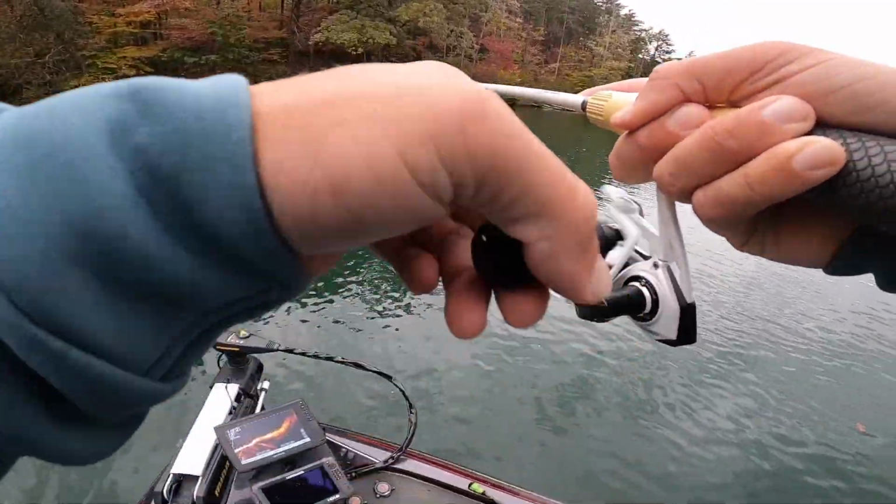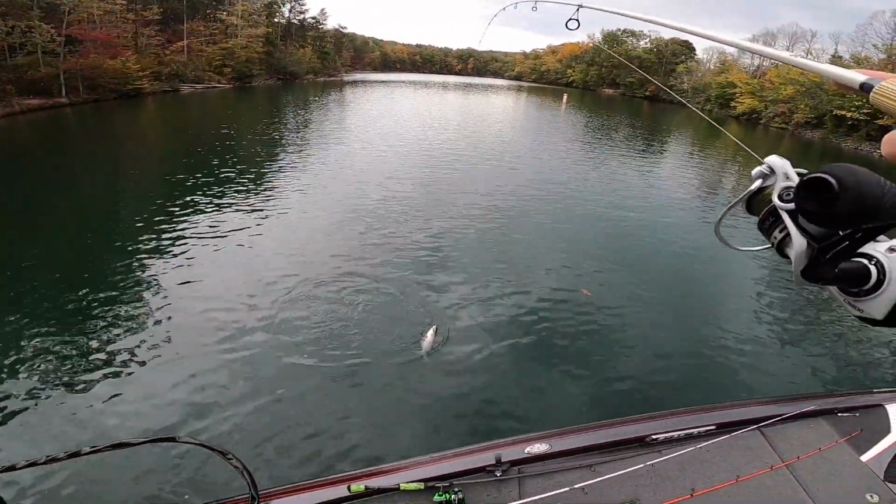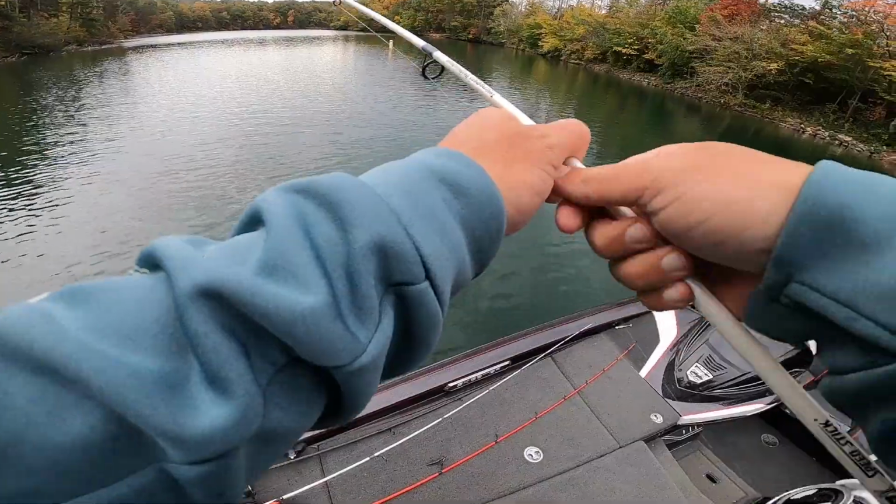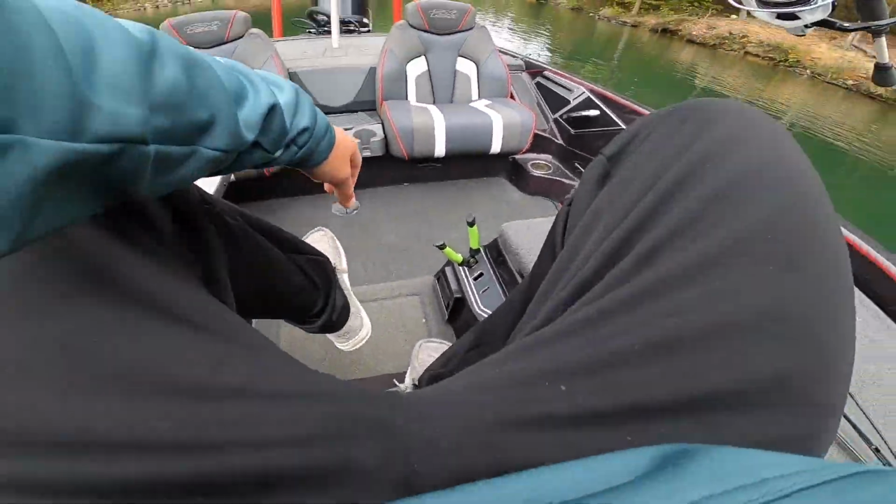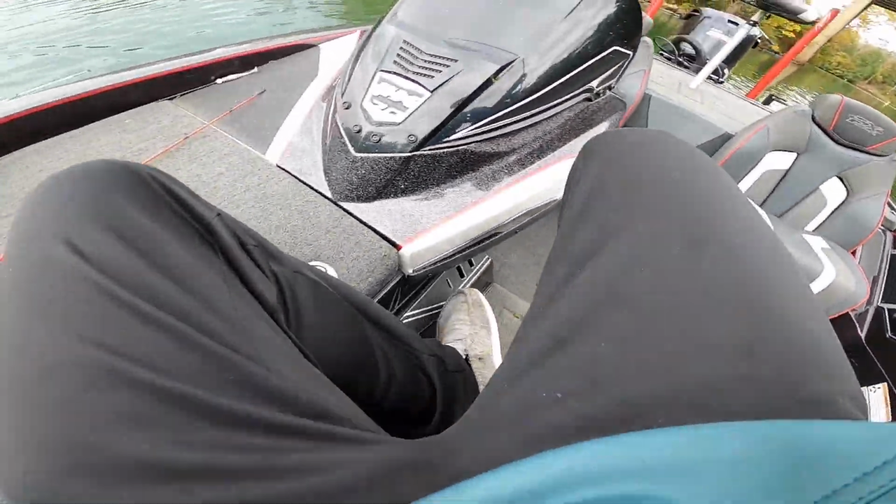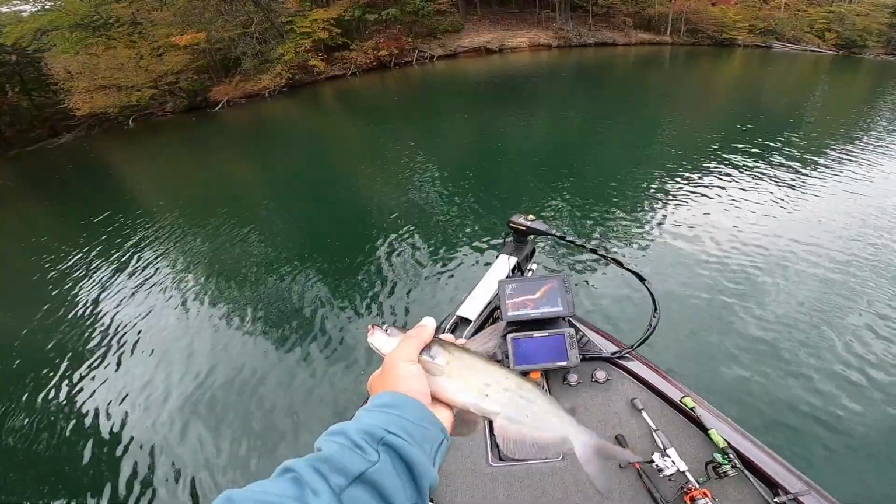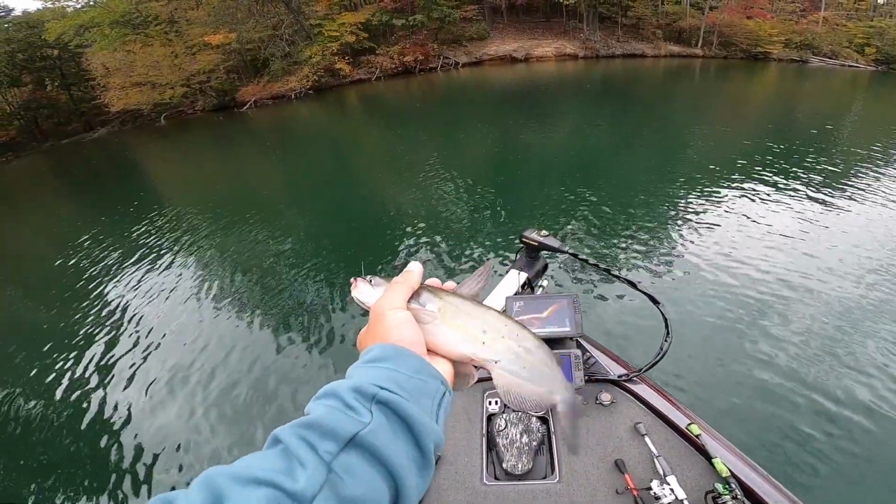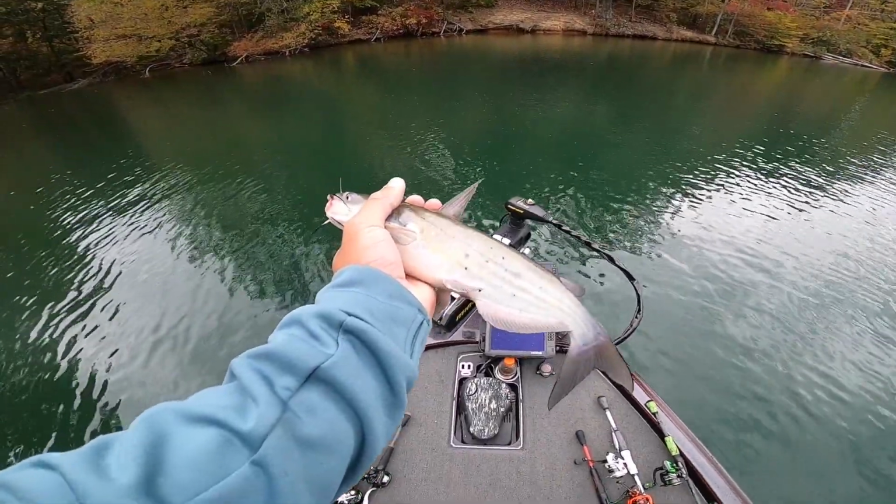I'll tell you what, they're stacked. I just caught a catfish, bro. All right, well, I think we're gonna end it on this note right here. Might as well. Last fish of the day, we'll make it a catfish. Good old catfish. We're going for bass and we caught this guy, but you know what? We've had a good day. Caught a lot of bass and now we've caught a catfish, so we're gonna end it off on this one.